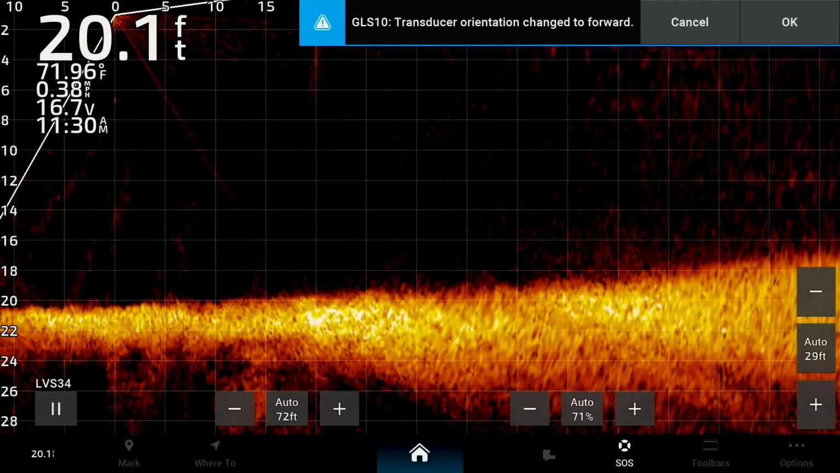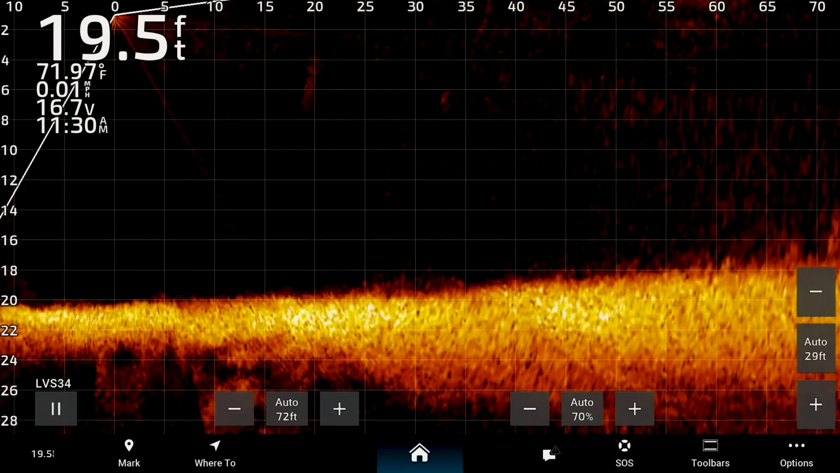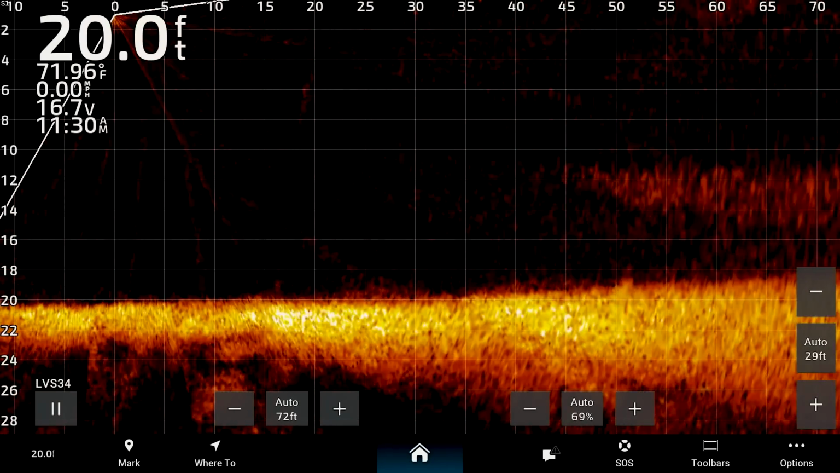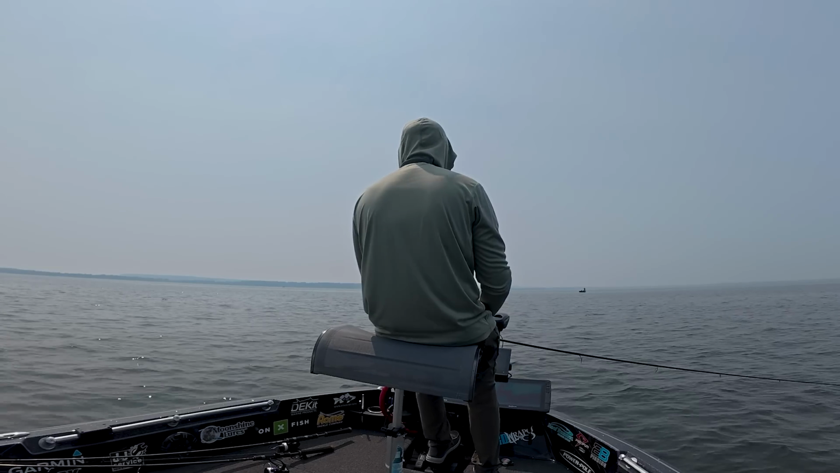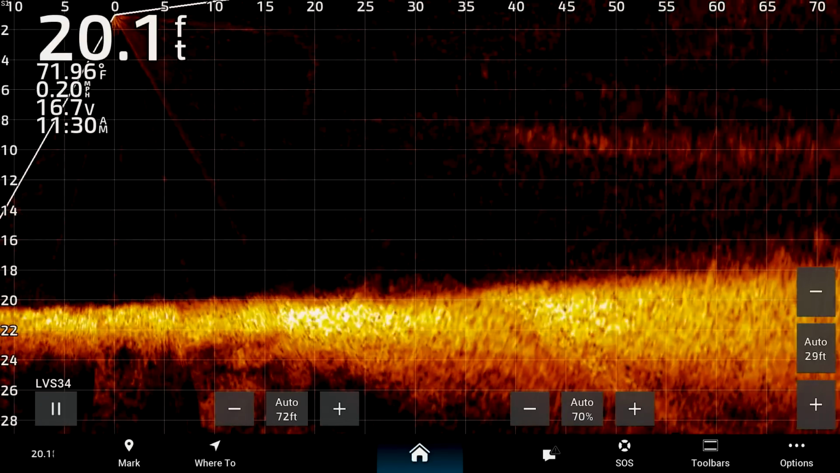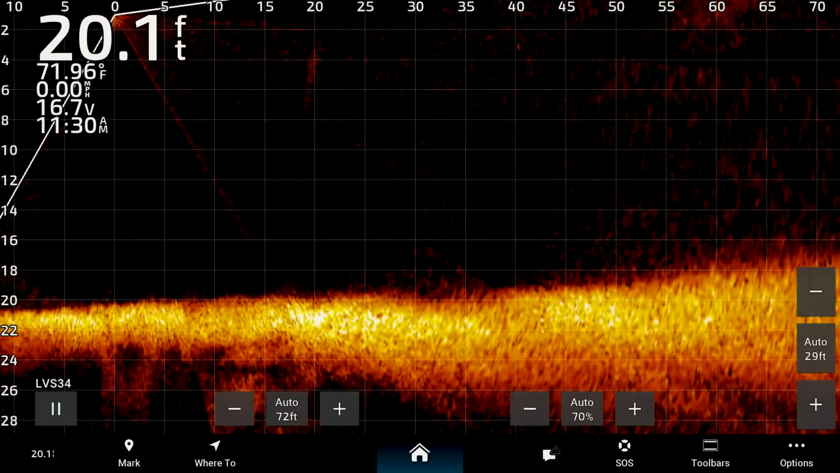And as you can tell, it's kind of in auto mode, so it's gonna cycle back and forth from forward to down mode. But what we wanna do is go in, dial these settings, that way you guys can get out here, do some sharpshooting like we are today. So the first thing, I do wanna let you guys know that I am running everything off of a GPS map. Let's go ahead, we'll dig into this.